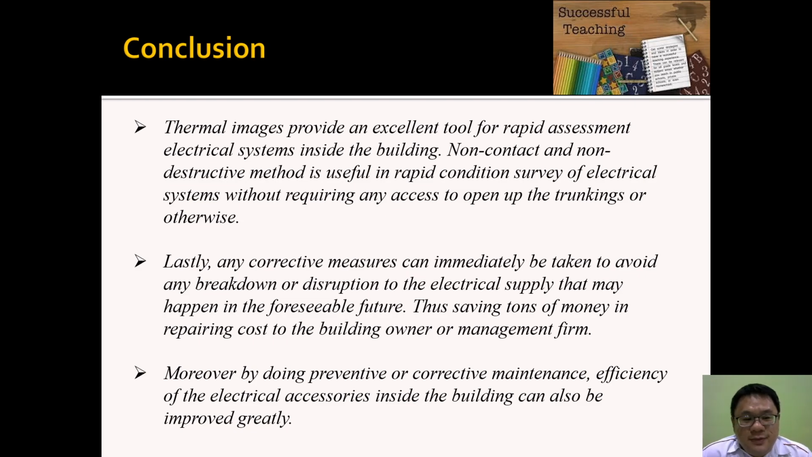Okay. Lastly, any corrective measure can immediately be taken to avoid any breakdown or disruption to the electrical supply that may happen in the foreseeable future, thus saving tons of money in repair costs for the building owner and also the management firm. This is to prevent any future breakdown, and this can be cost saving also. Moreover, by doing preventive or corrective maintenance, the efficiency of the electrical system inside the building can also be improved greatly.